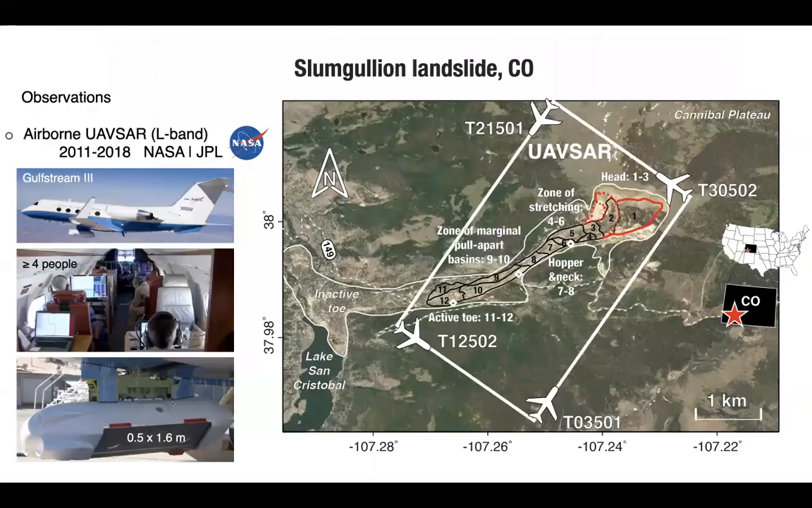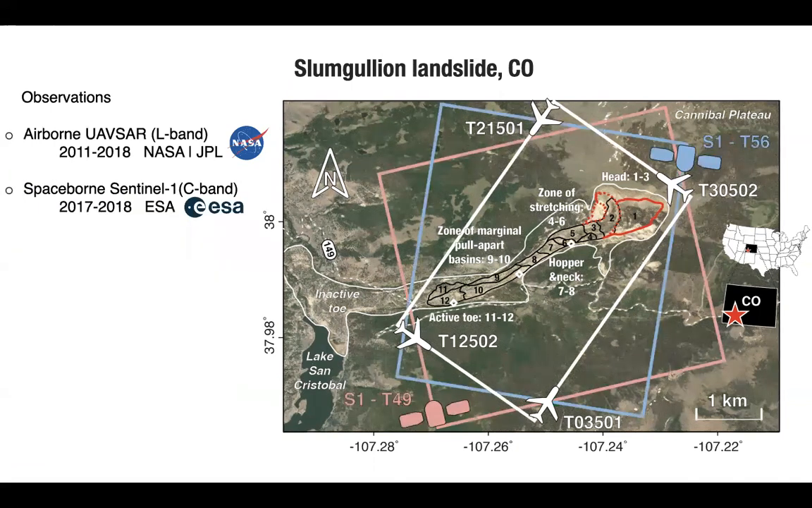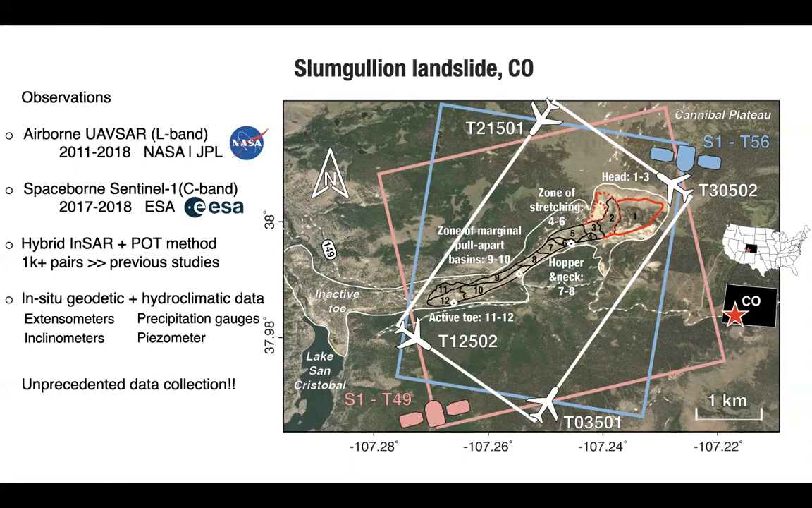Here we have 4 independent airborne and UAV flight lines collected by NASA JPL between 2011 and 2018. We also have C-band Sentinel-1 satellite data. The red and blue boxes show the footprints of the ascending and descending tracks, and we applied a hybrid InSAR and pixel tracking method and generated more than 1,000 pairs, 2 orders of magnitude larger than previous studies. We also have in situ geodetic and hydroclimate data, and they constitute an unprecedented collection to study the slow-moving landslide.